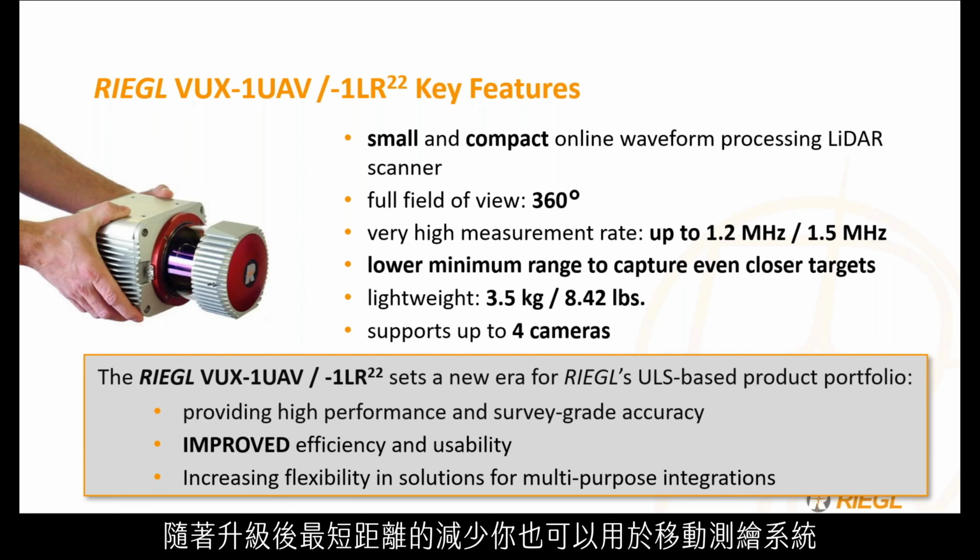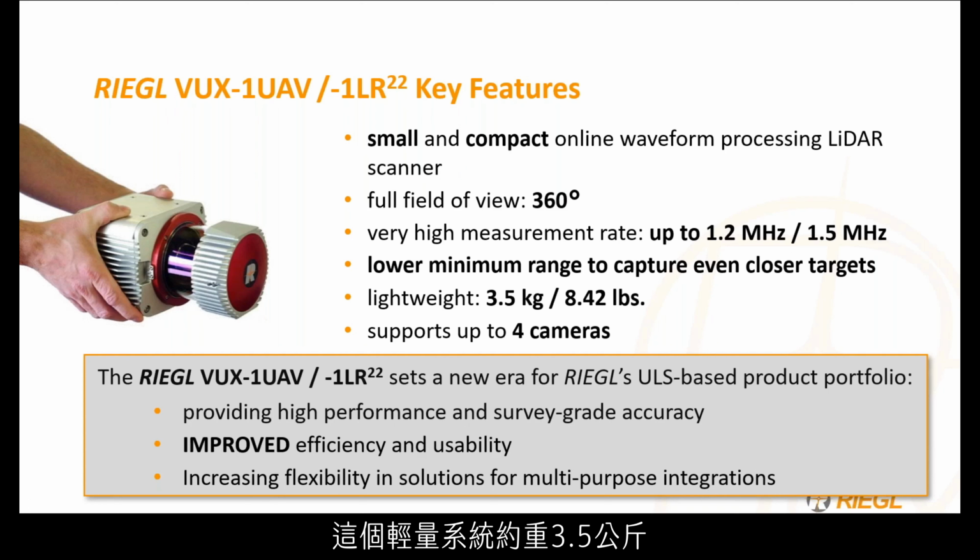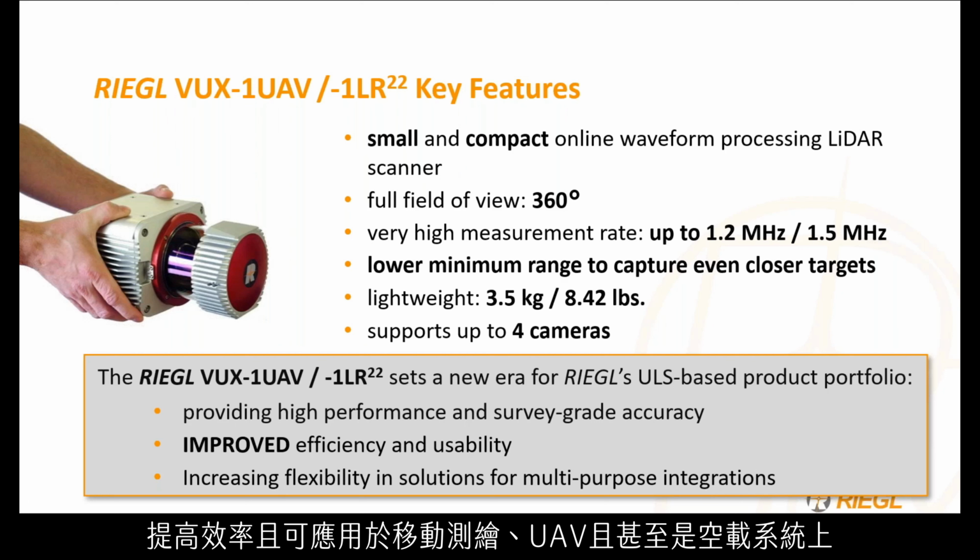With the upgraded lower minimum range, you can even use it on mobile systems as well. This lightweight system comes in at 3.5 kilos and supports up to 4 cameras. With these upgrades, you still get a very high performance and survey grade accurate scanner, improved efficiency, and the ability to use this scanner for mobile systems, UAV systems, or even airborne systems.